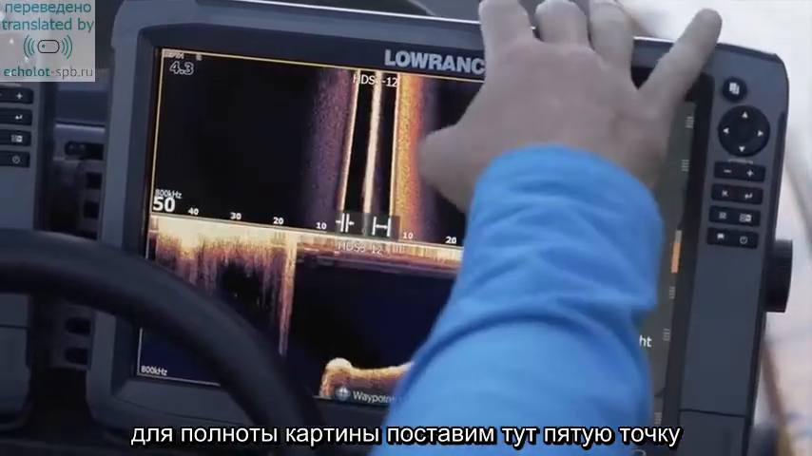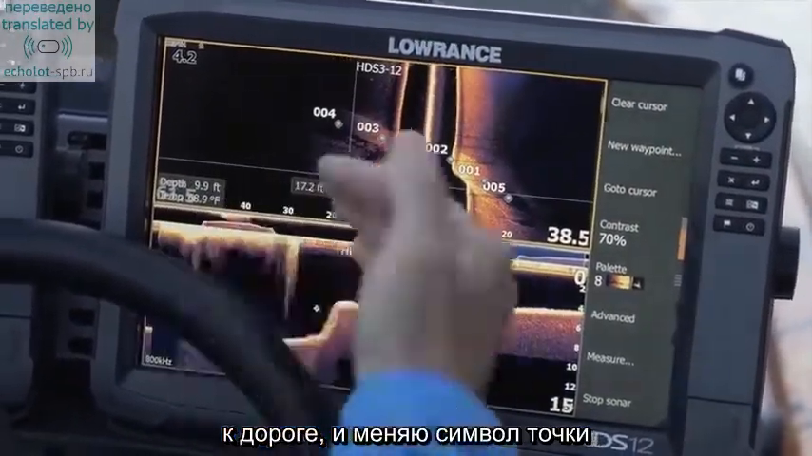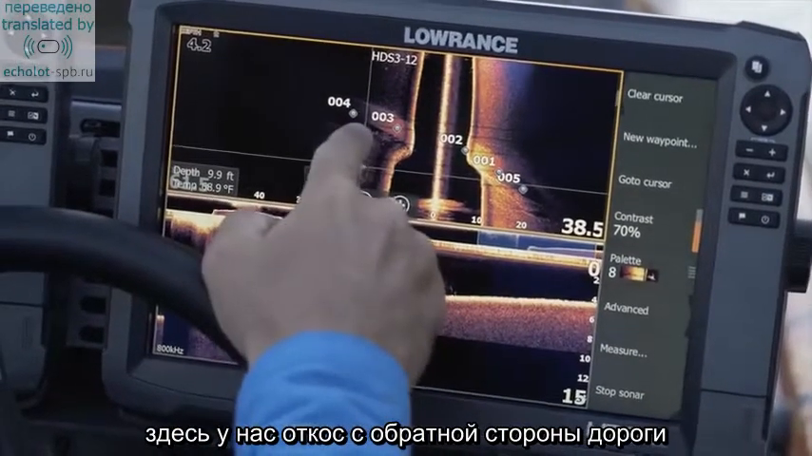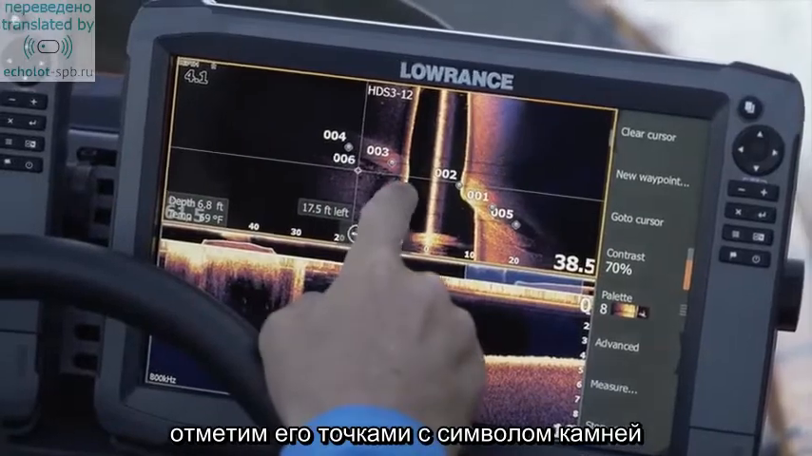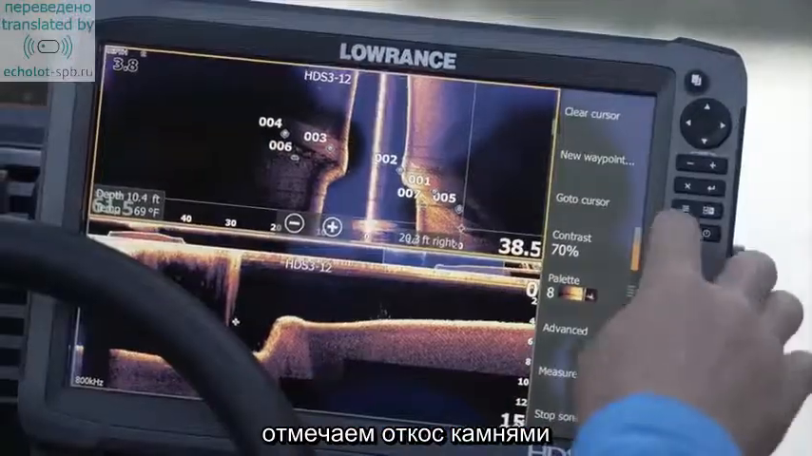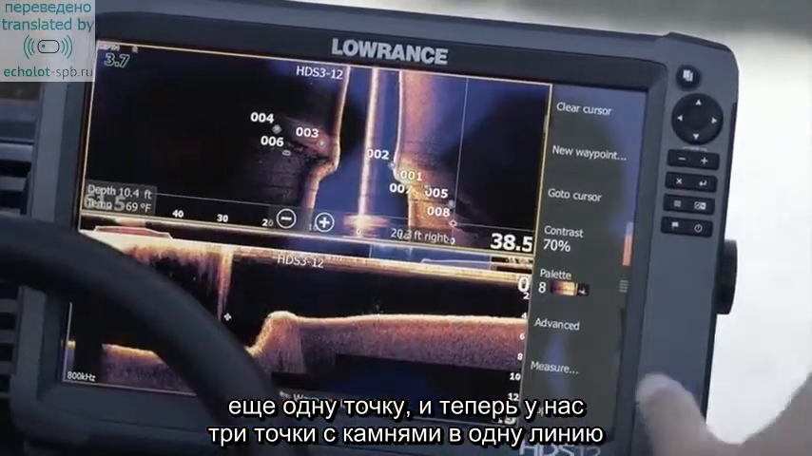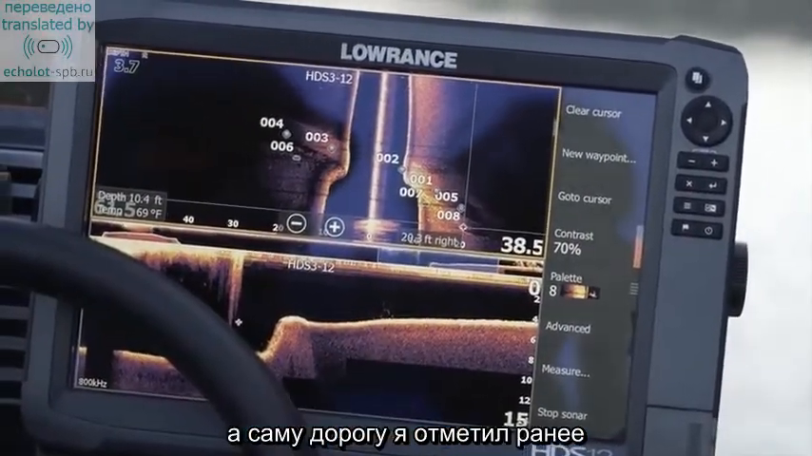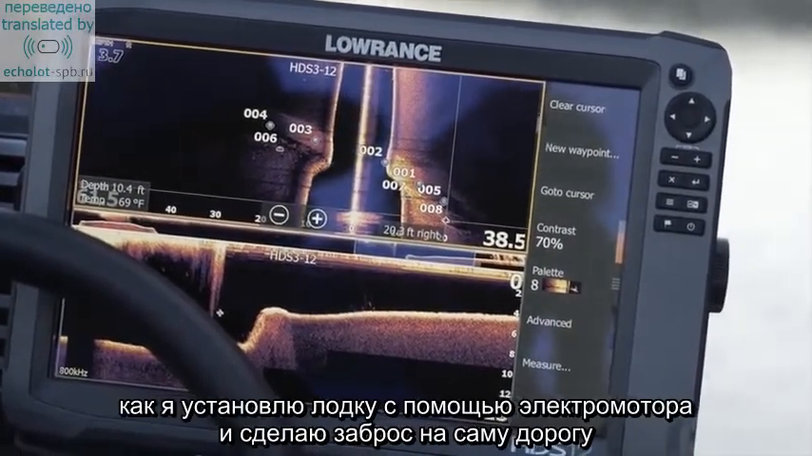Now, what I'm going to do is I'm going to have to scroll back to that roadbed, and I want to change waypoints. There's some riprap on the back side of that roadbed, so I'm going to mark that with a rock. Mark there with a rock, and I'm going to put one more rock. So basically I've got 3 rocks in a line. I've got the high spot of that road bed marked out. Now I'm going to show you guys on the trolling motor how I set up and make a cast on that road bed.